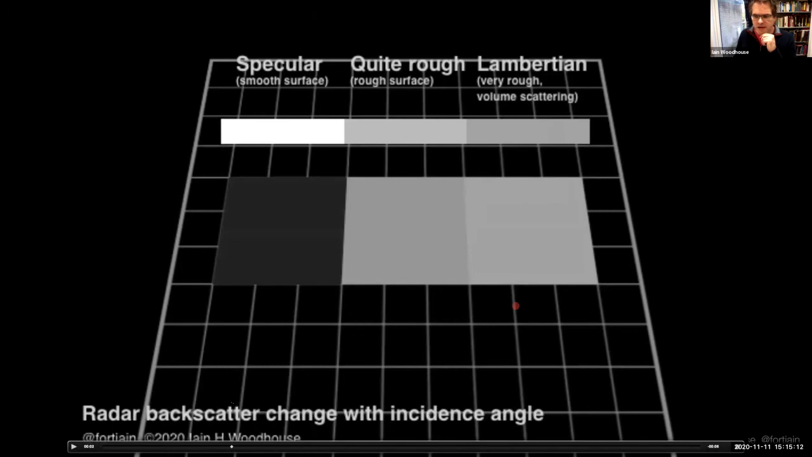So what I'm looking at here is a grid of pixels matched onto the ground, in terms of what you might see as a radar image. The three cases here: we've got a very smooth surface. It's not perfectly specular, you'll see that from the animation, but it's very, very smooth. In the middle, we've got a rough surface, and then we've got a really rough surface at the end here.